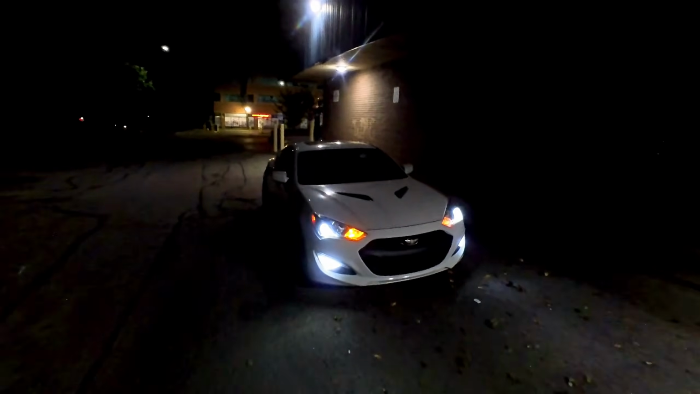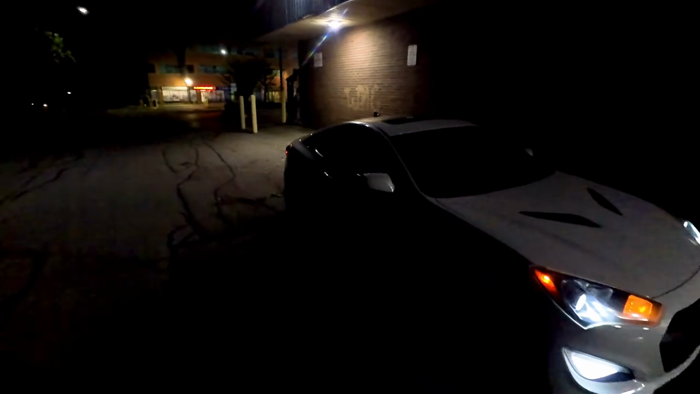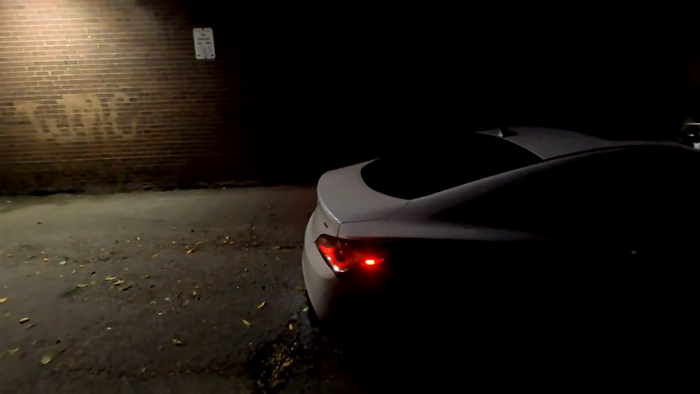This is the Genesis Coupe. It's our weekly night drives. This one's a little earlier in the night. It's like, what, 9 p.m. right now? I'm with my Genesis Coupe right here.